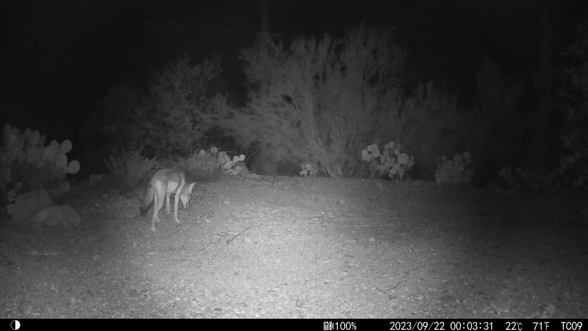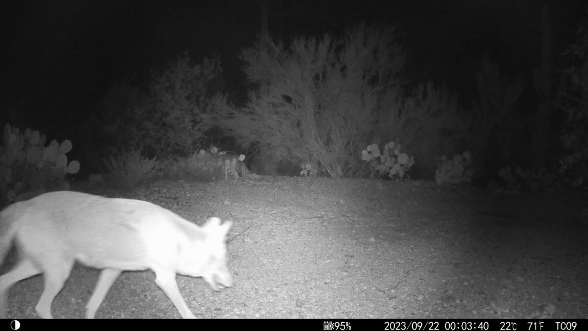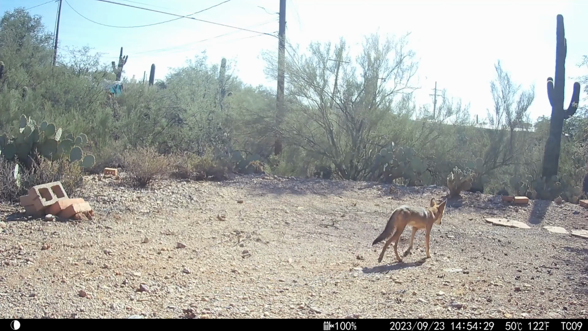Do you ever wonder how many coyotes are in your neighborhood? It probably depends on where you live. I live on the outskirts of a large city, so that's a pretty good environment for coyotes, a mixture of nature and human trash.